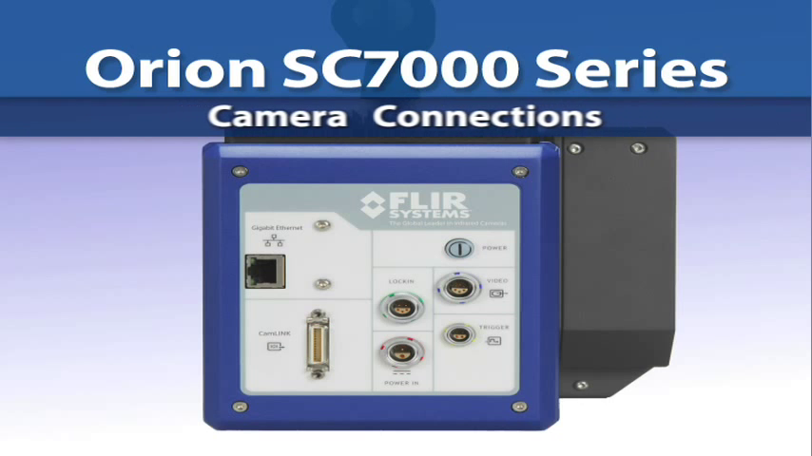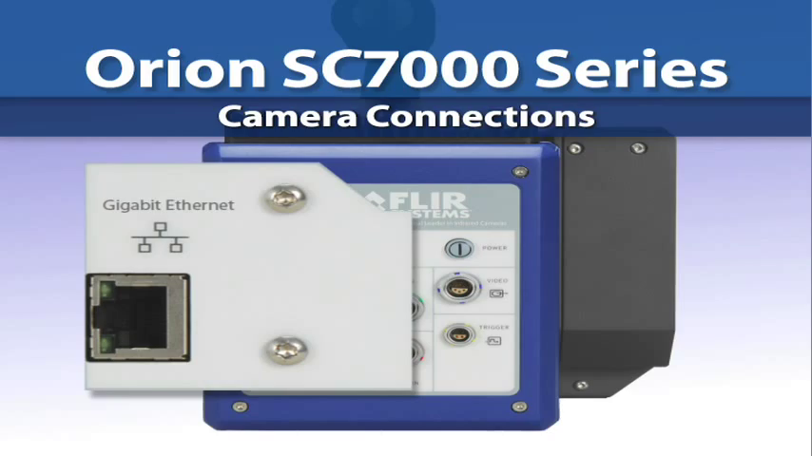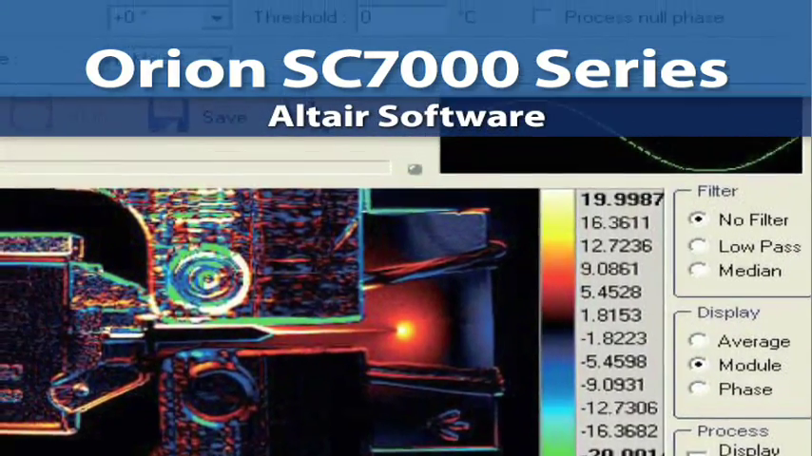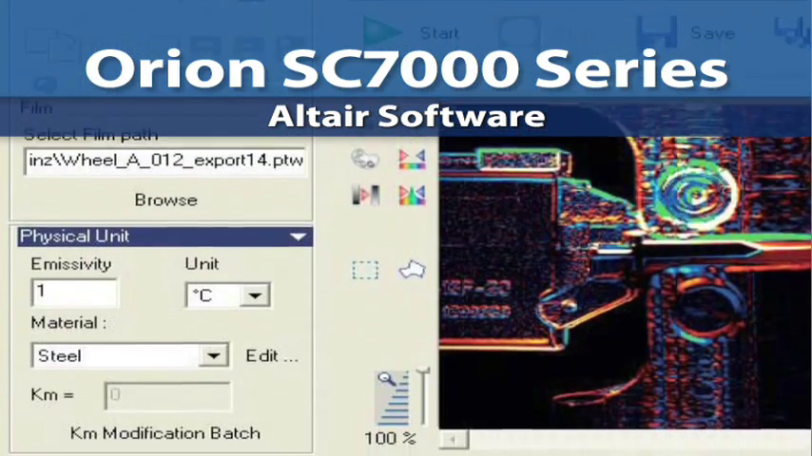The SC7000 series connects to a laptop computer through plug-and-play, CamLink, or Gig-E interfaces. The Altair software package provides analysis and image manipulation capabilities, and you can view and record up to 4 simultaneous data streams.